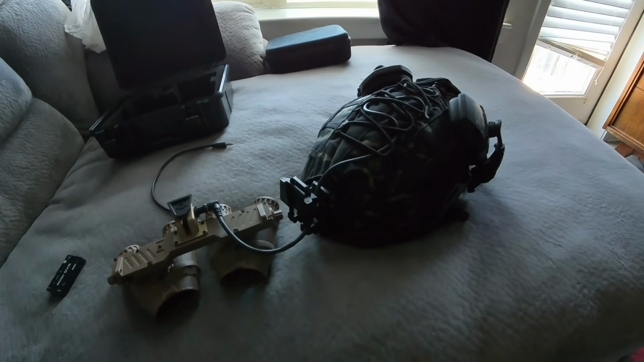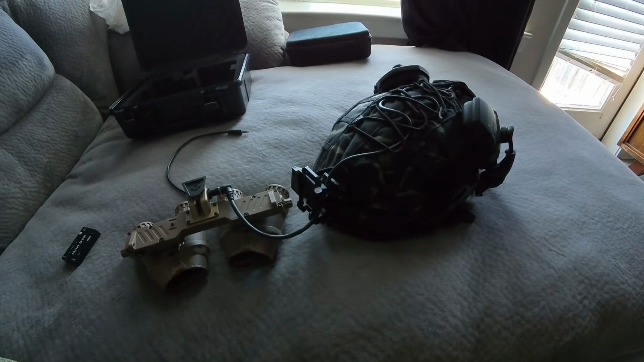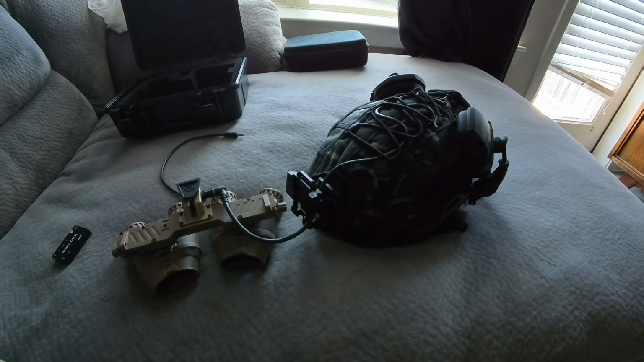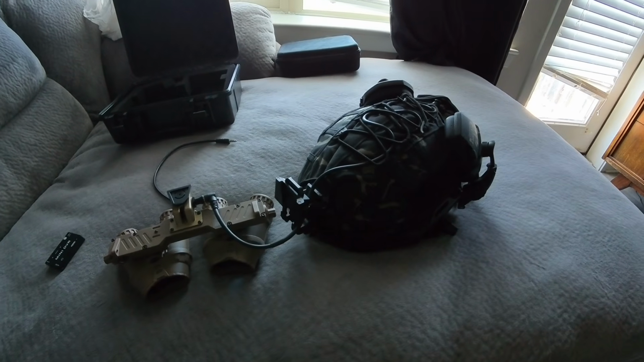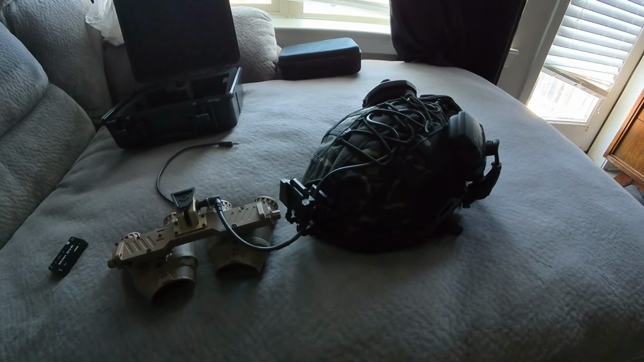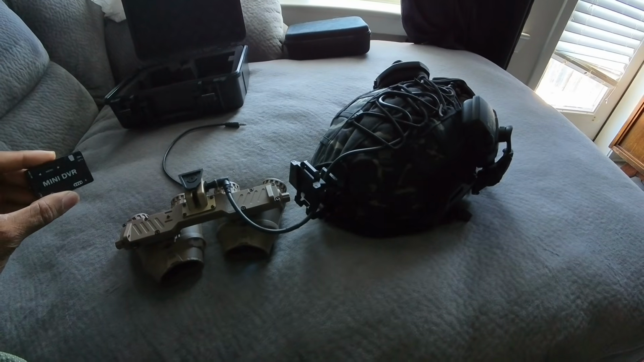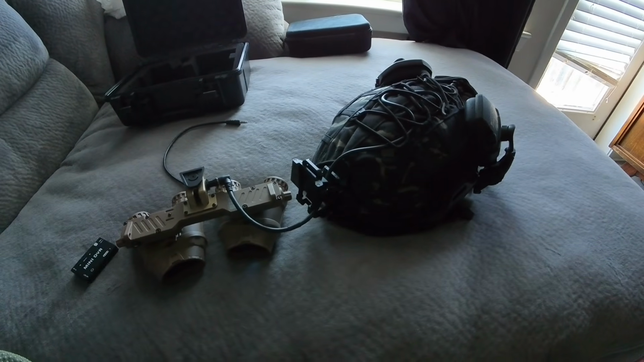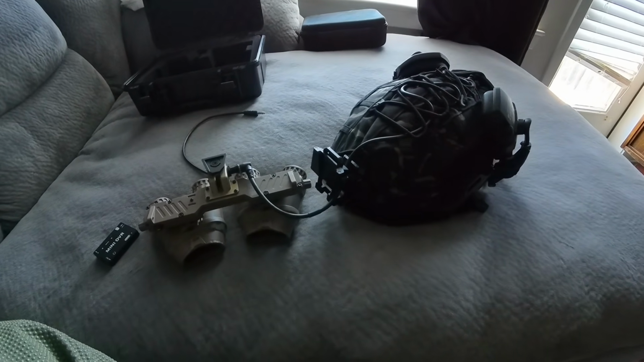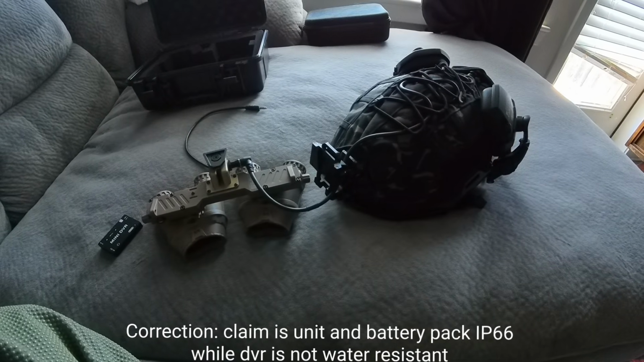Waterproofing, I was going to test the waterproofing by spraying some water at it, because they rate it IP66, which means it should be able to take a powerful jet of water and dust from any direction. But I wanted to check and see if that applied to the DVR as well. They said they don't recommend it being in heavy rain, but I was like, well, your website says it's extremely durable.